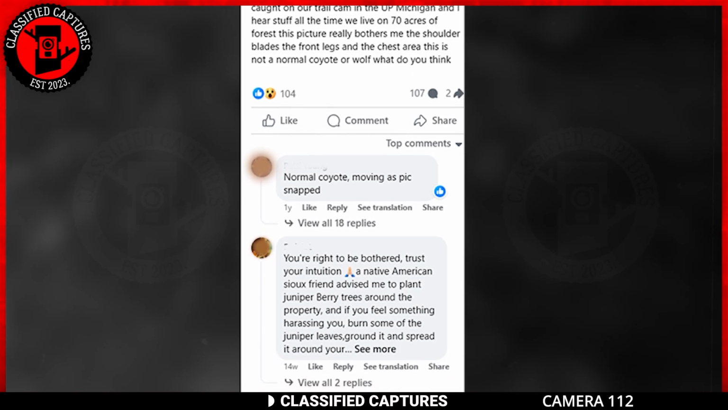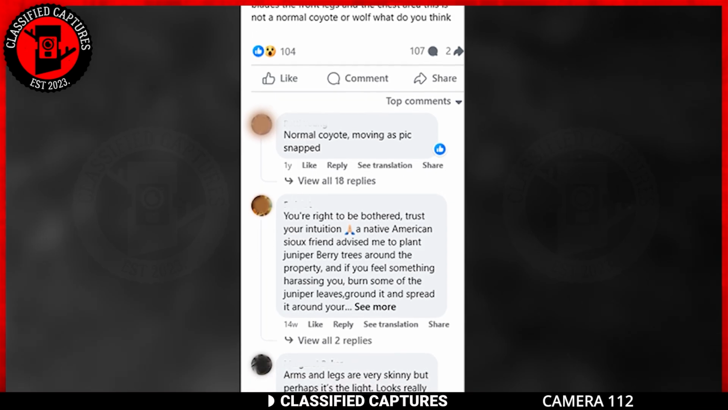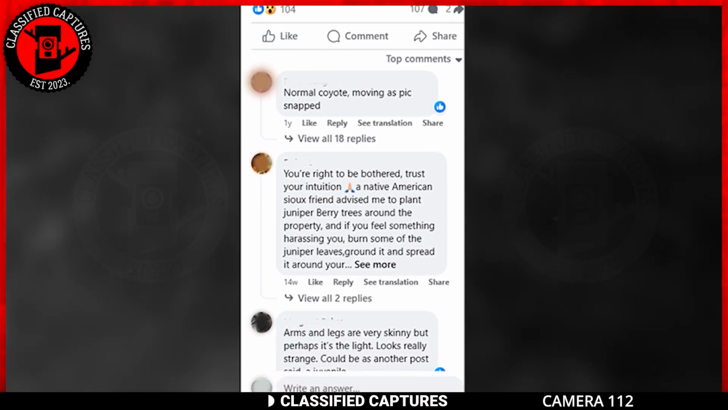But the creature itself, oh boy, it's not your everyday forest dweller. Take a look at its bony shoulders and skinny arms. It appears to have glowing eyes as well. Some Facebook users say this is a dog, a pit bull, but others think this could be a skinwalker. Unfortunately, there's not much to work with. It's a blurry snapshot, and the more you squint, the more questions pop up.